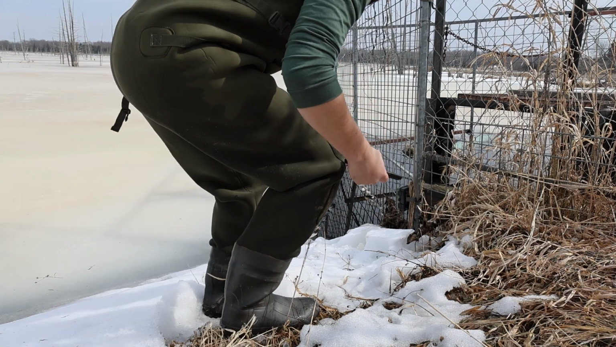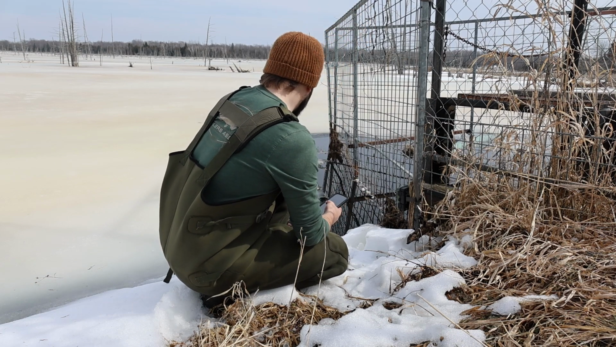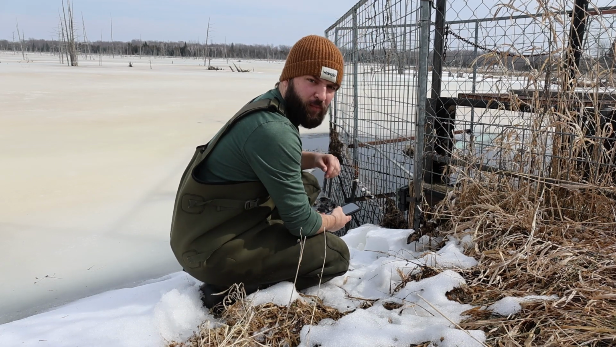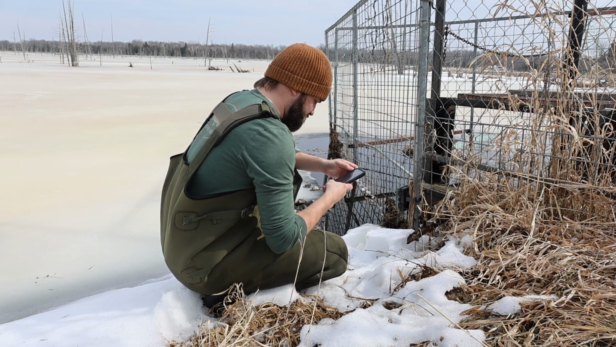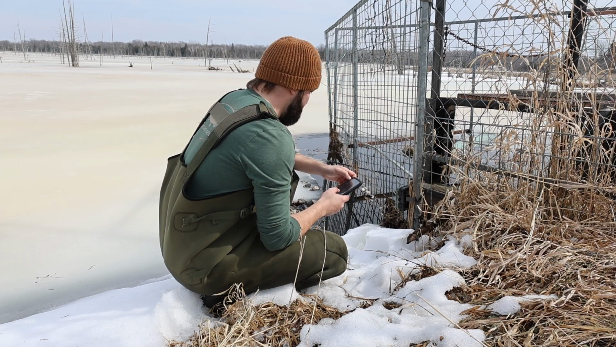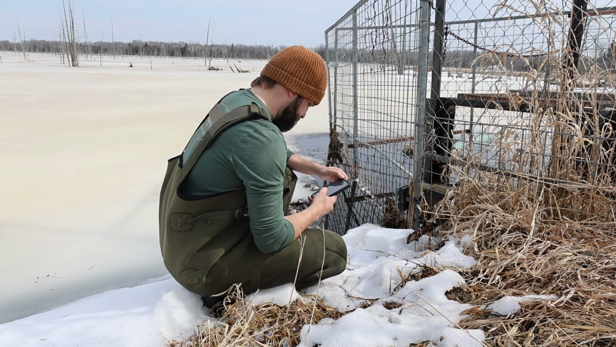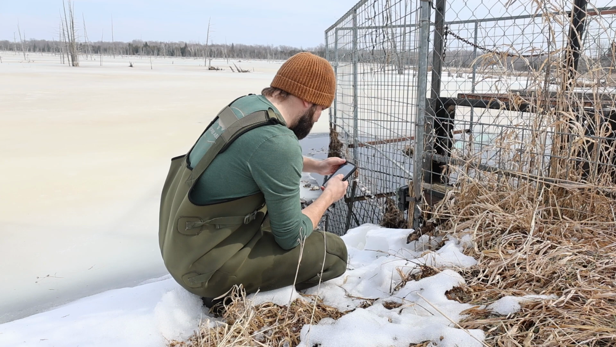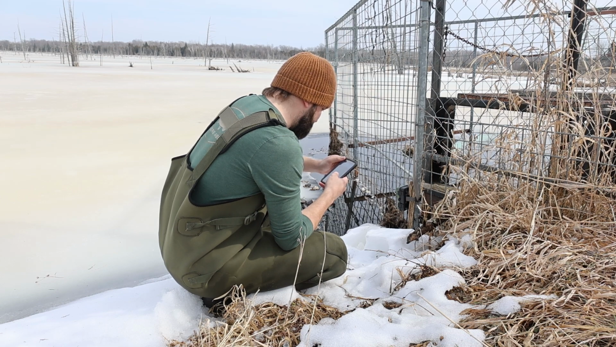Well, there's still lots of fish heads around here, and I think with all the melting water, it's kind of bringing them closer. So I'll just put it on the app and see if we can download some footage, and fingers crossed we've got an otter on there. That'll be really cool. Looks like there's quite a few videos on here, and we only set this camera up a few days ago. Let's have a look, see what we've got.